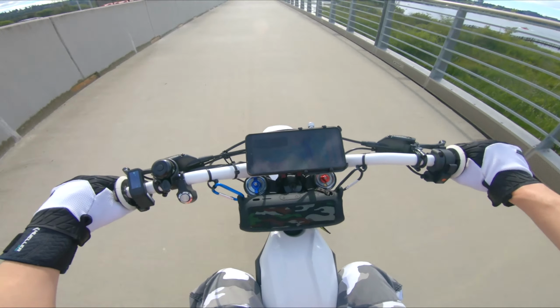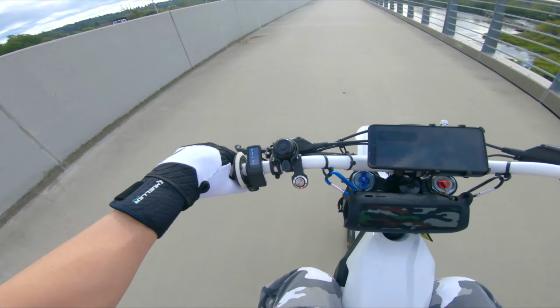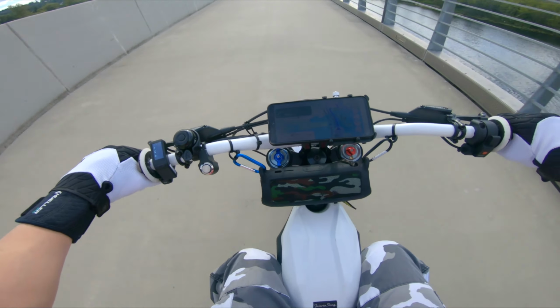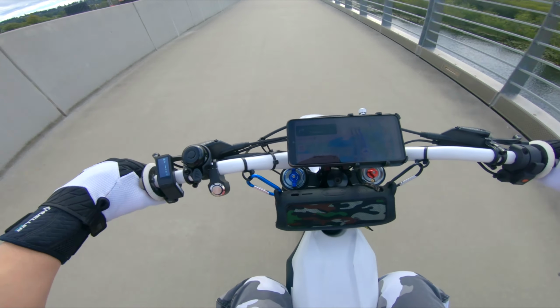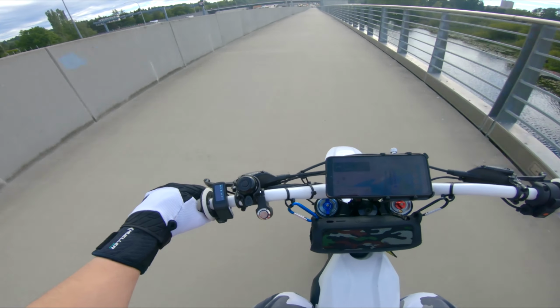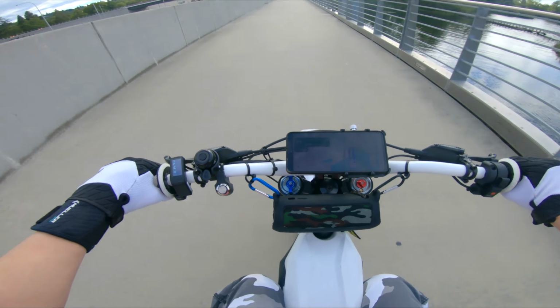Definitely like the way the bike looks, so overall very satisfied with what I've done to the bike. But as far as what my original intention was with trying to break up the silhouette and all that, I honestly feel like I might have accidentally done the opposite. I feel like I've definitely been getting more "what the fuck is he riding right now" type of looks than I did before. So definitely something to consider when doing visual mods on your Sur-Ron or your Talaria.